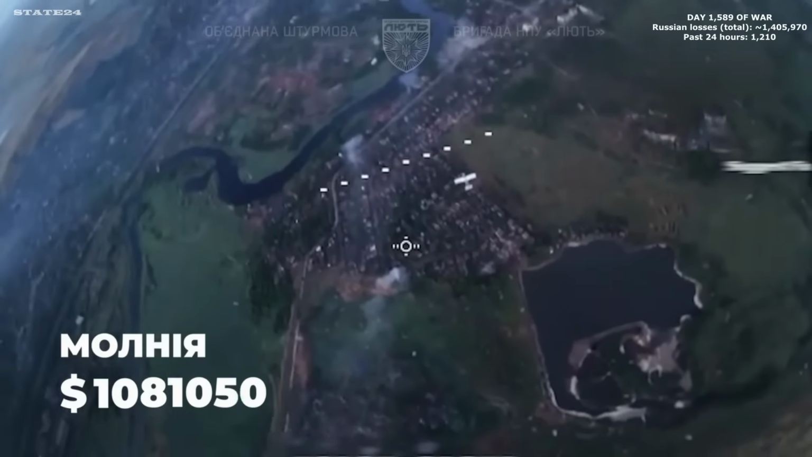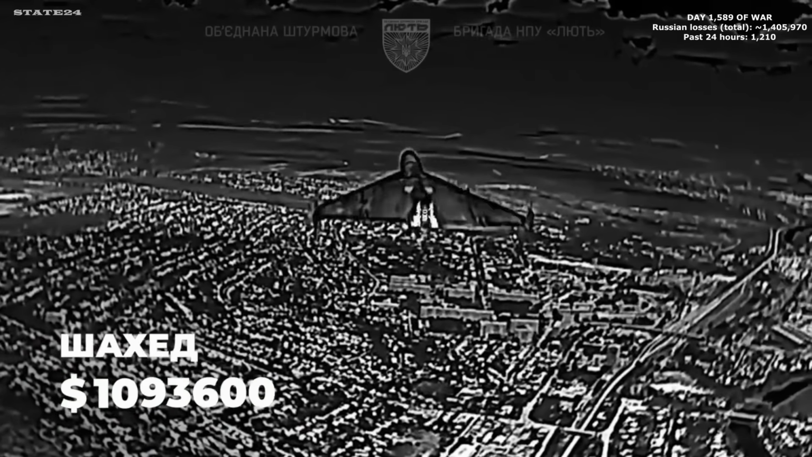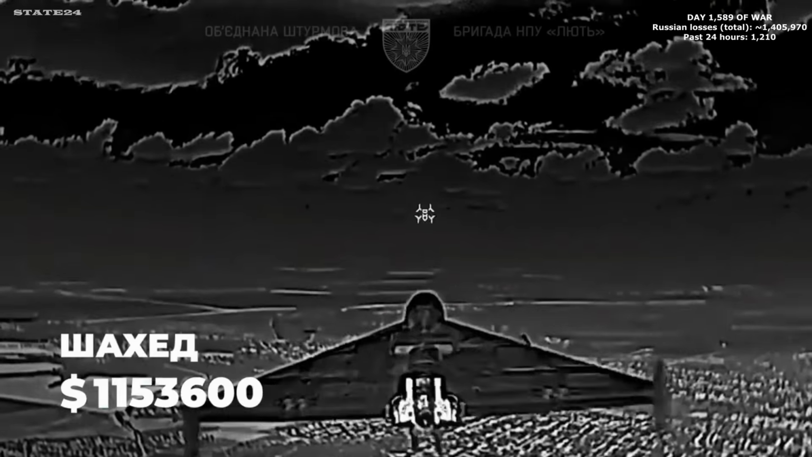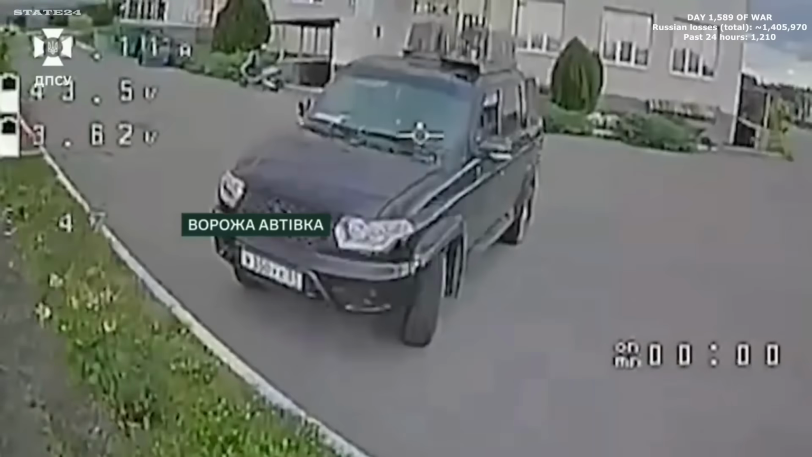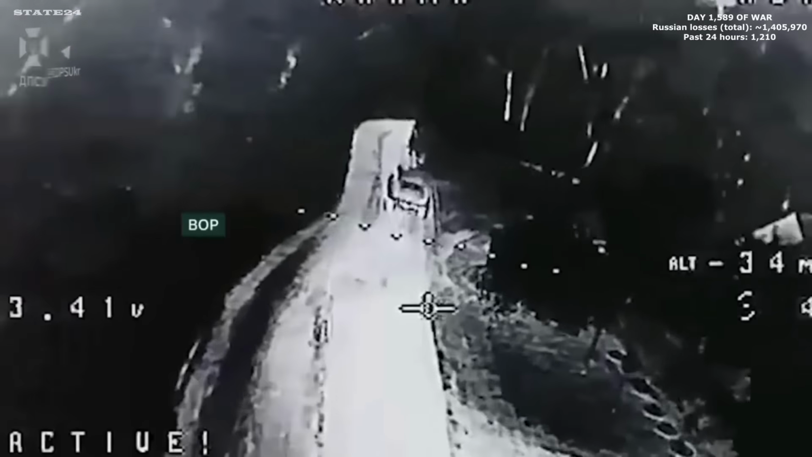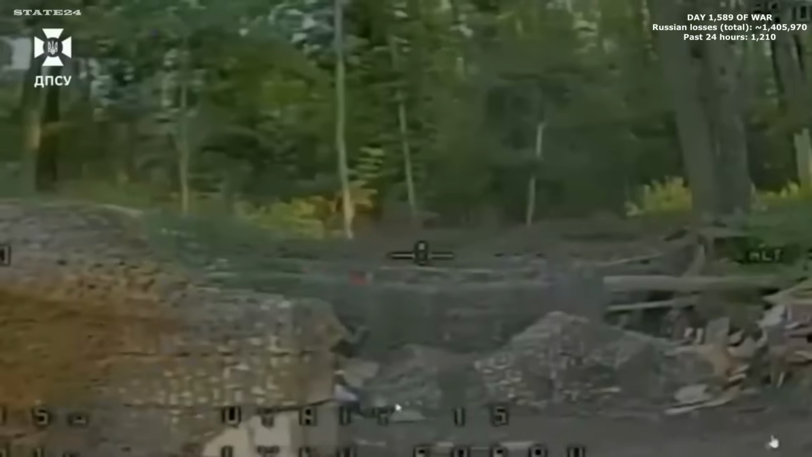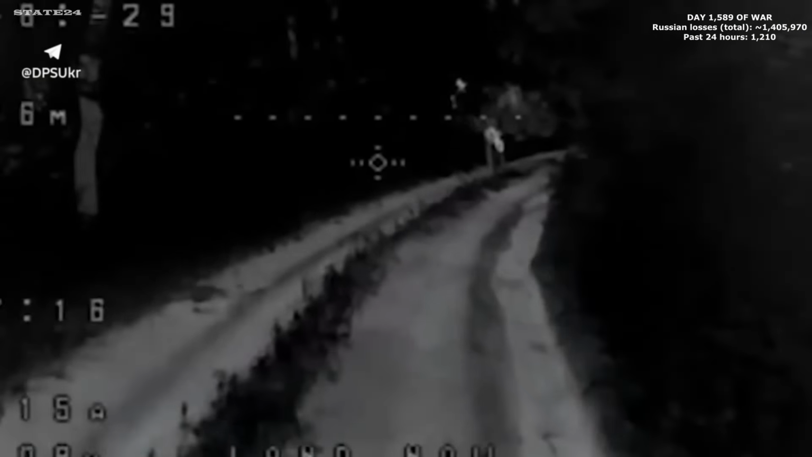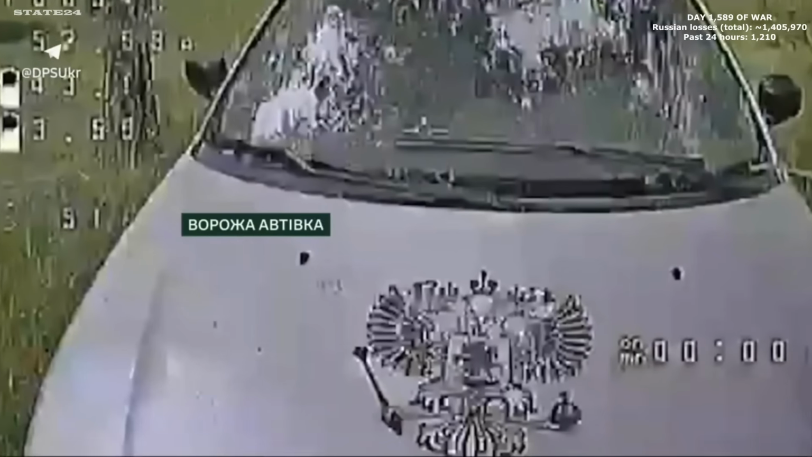The drones intercepted in a single day here represent nearly $1.5 million of Russian military spending, gone before a single one accomplished anything. Ukraine's Heart Border Brigade sweeping through the southern Slobozhanska direction. Personnel, ammunition depots, and transport vehicles all targeted in the same operation. One vehicle stood out immediately, a Russian state emblem painted right on the hood, making it one of the easier targets on the battlefield. Convenient placement for a precision strike.